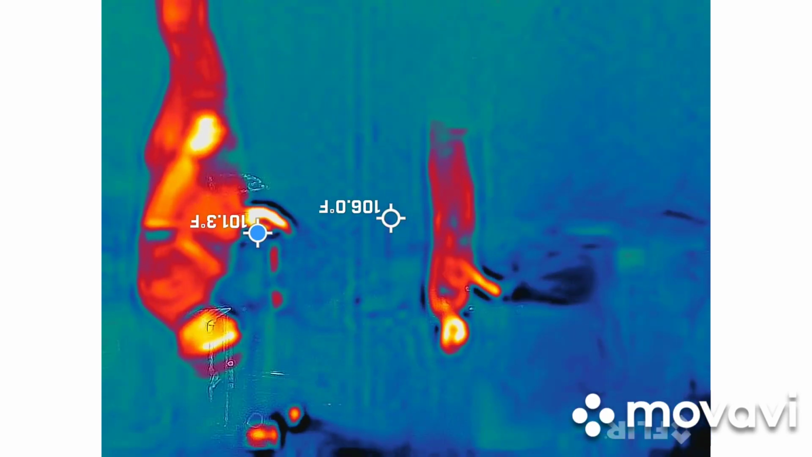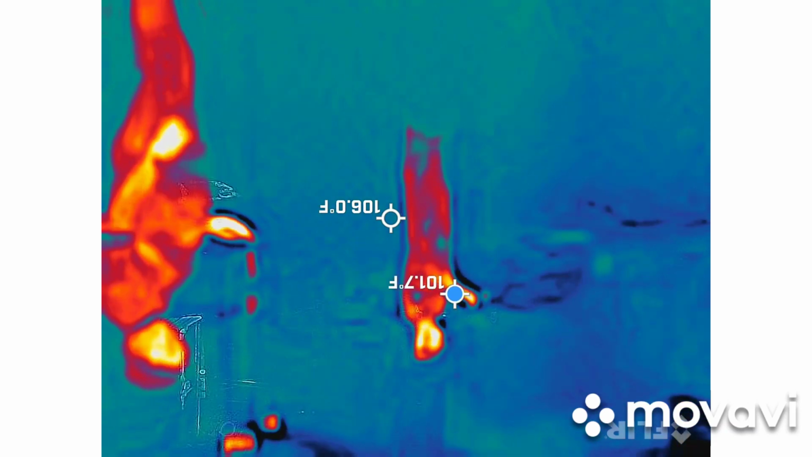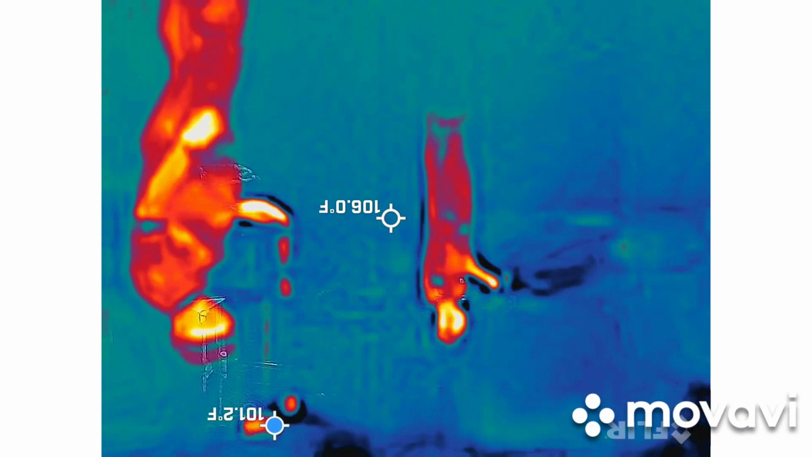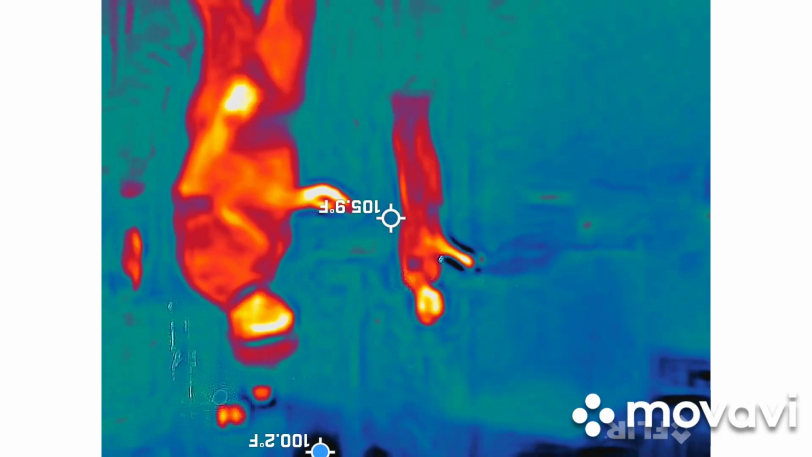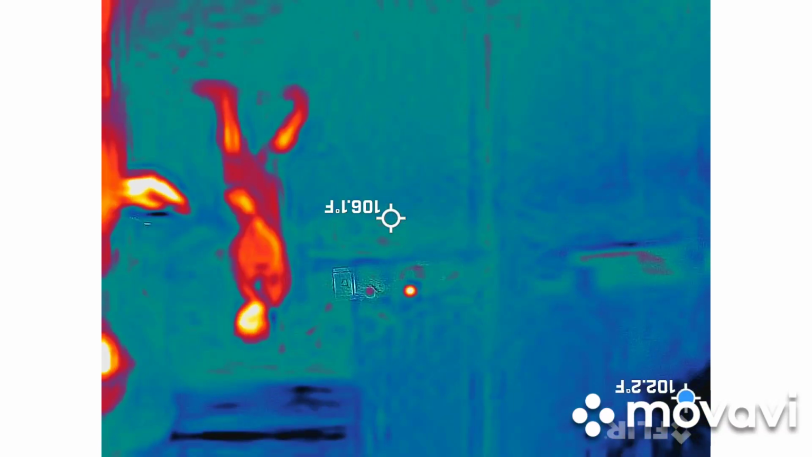Am I purple? Yep. Tell me when I'm not purple. You're black. So, what we got here? Probably a good 25 feet. I don't think I've ever tried that measurement before.